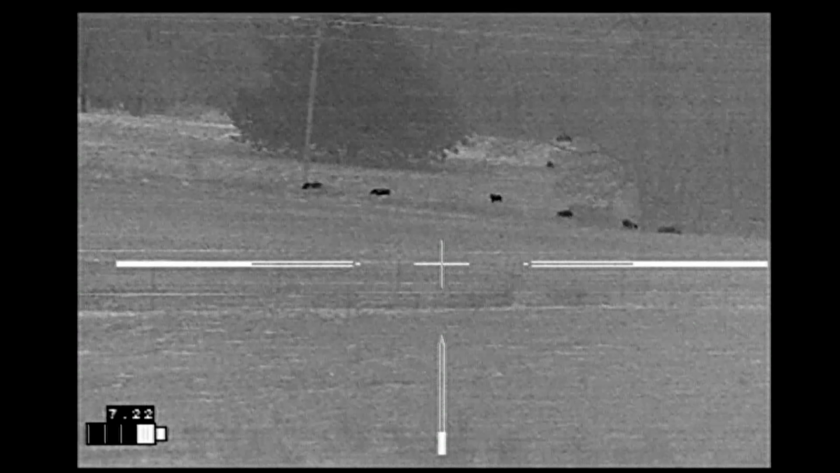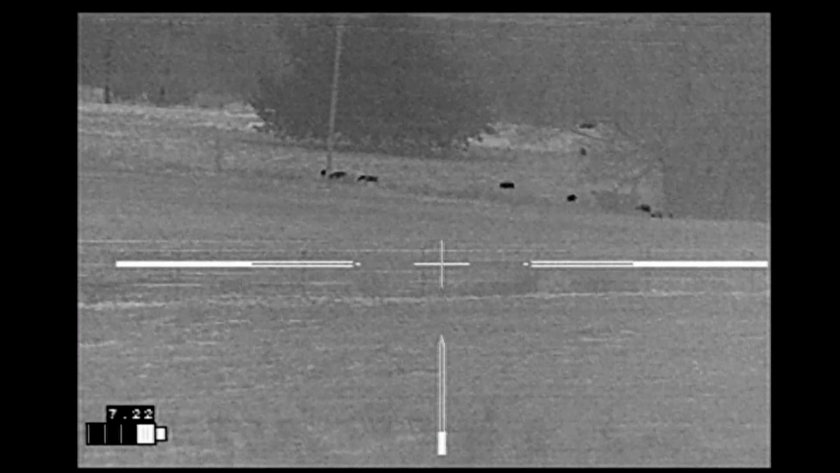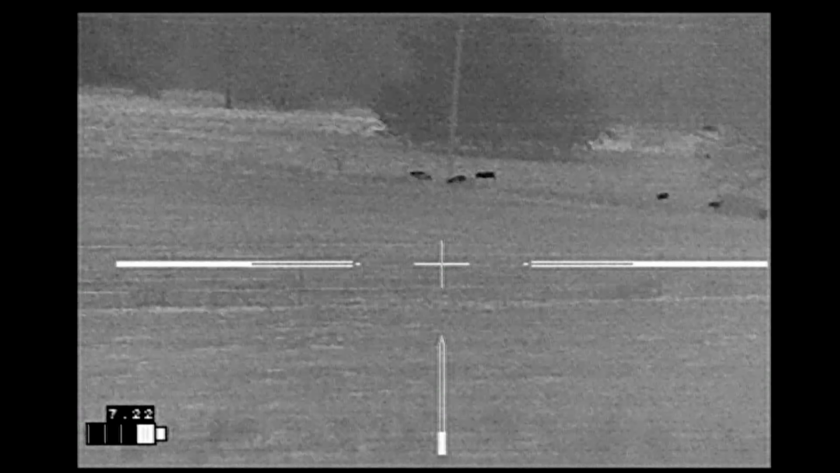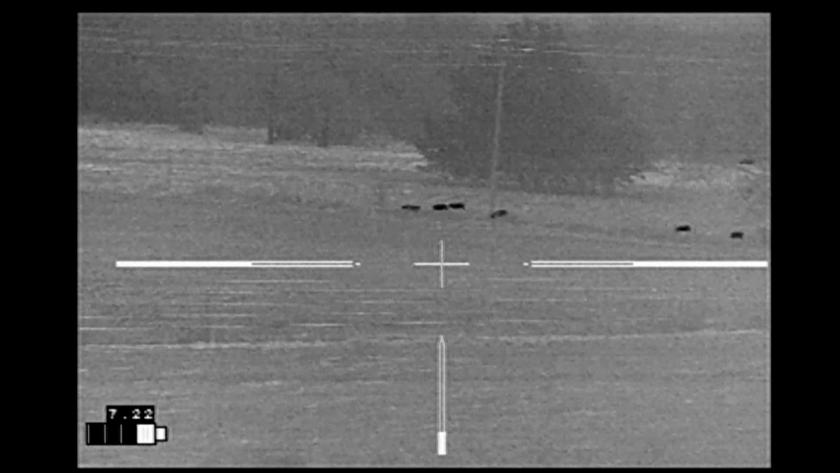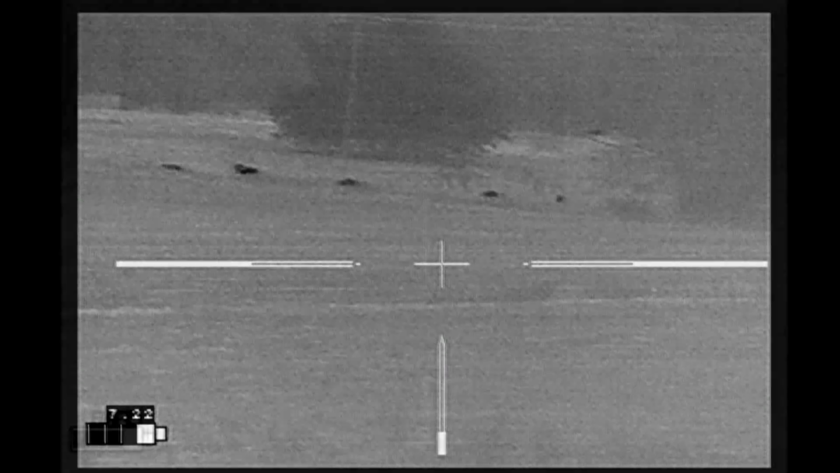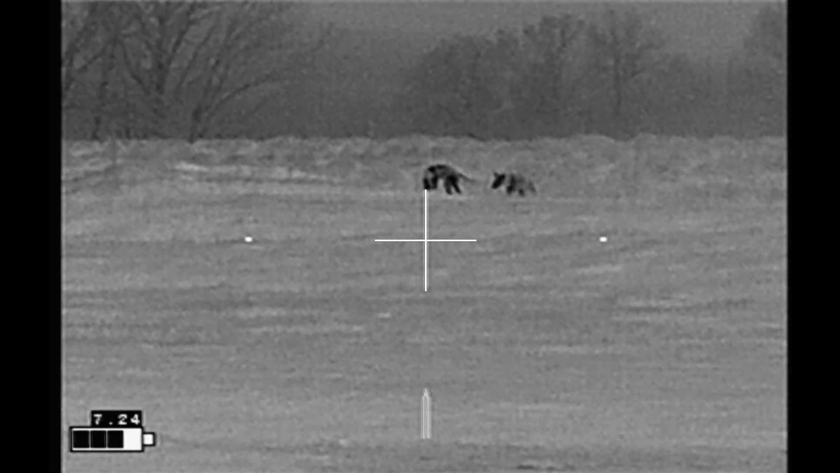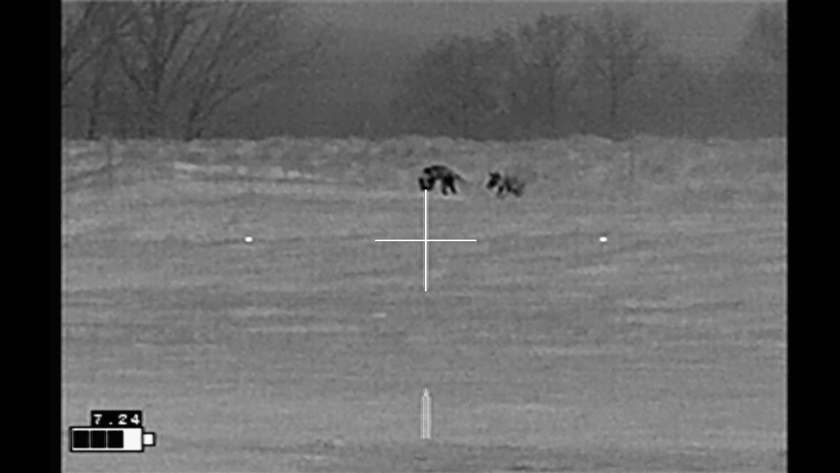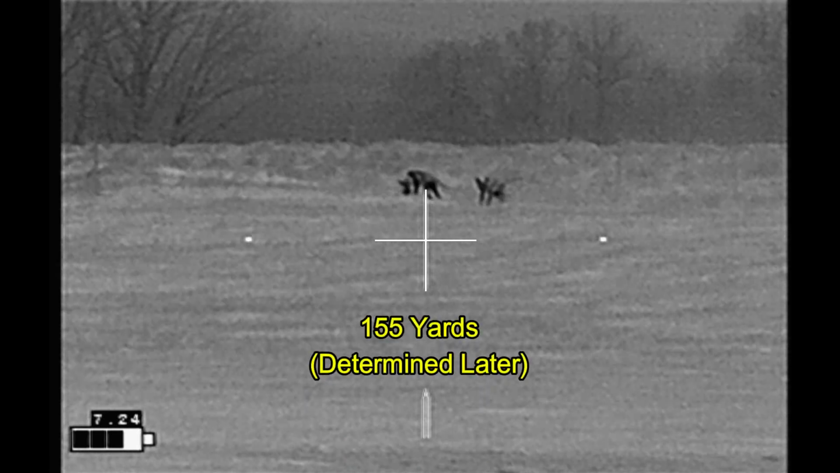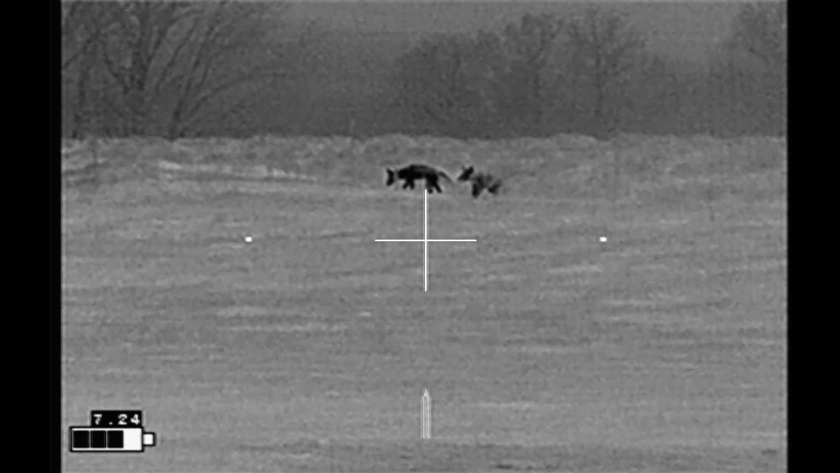Moving on to the next property, spied these hogs in the distance. They're actually on the neighbor's property at this point, and I'm just waiting for them to cross the fence. And they never do. I turn to leave and scan the field behind me, and I see where 2 coyotes have come in. They're actually standing right along the fence out there at about 155 yards.